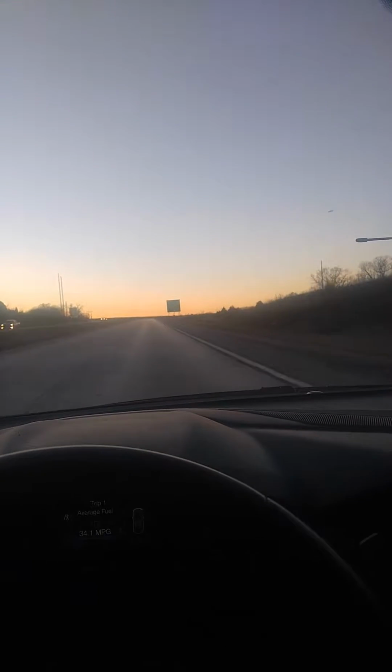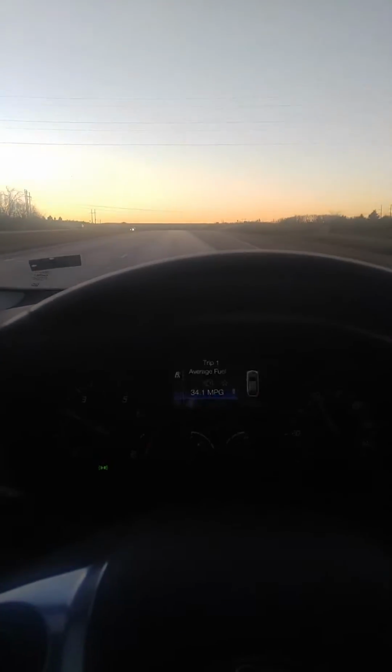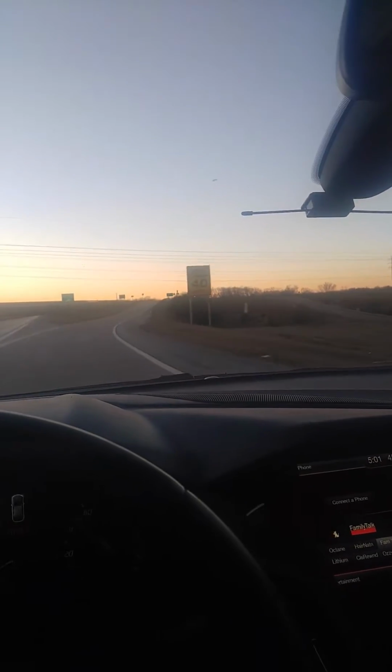Okay, we're doing a nighttime driving lesson. We'll see what kind of things we run into. I'm already getting off my exit, which I'm using my signal, of course. Looking in my mirror, there's a car coming. And the speed limit is 40 miles per hour on the exit.